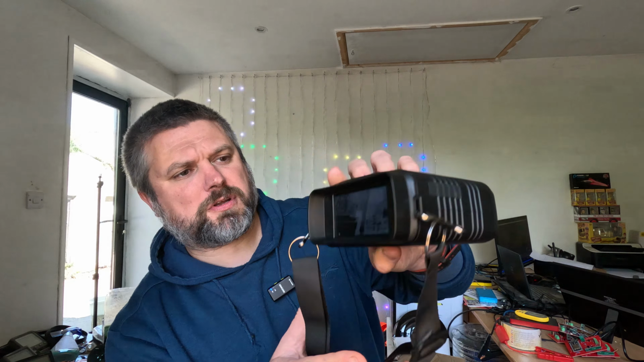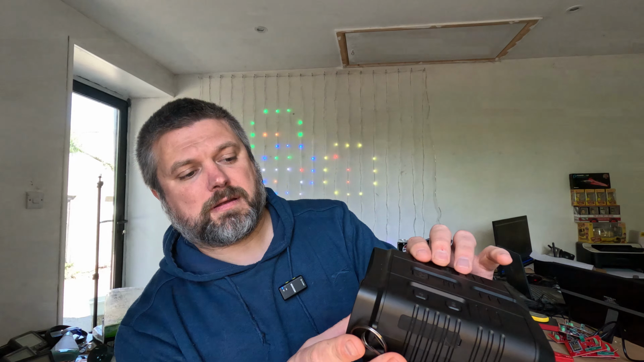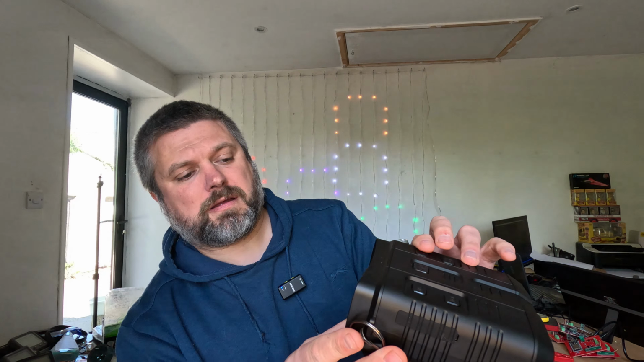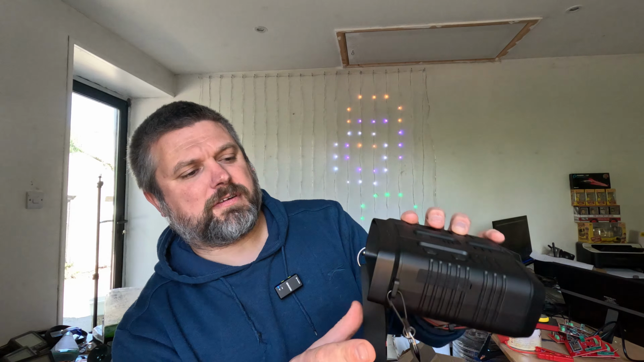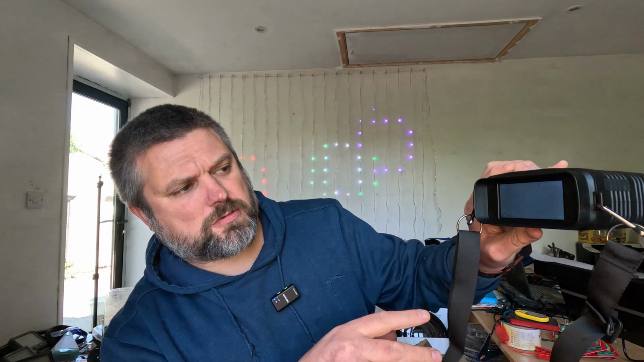If I click this once, it switches over to IR mode, so it turns black and white. If I click it again, it switches off. If you hold it, it zooms in and out, so I'm zooming out, zooming in.